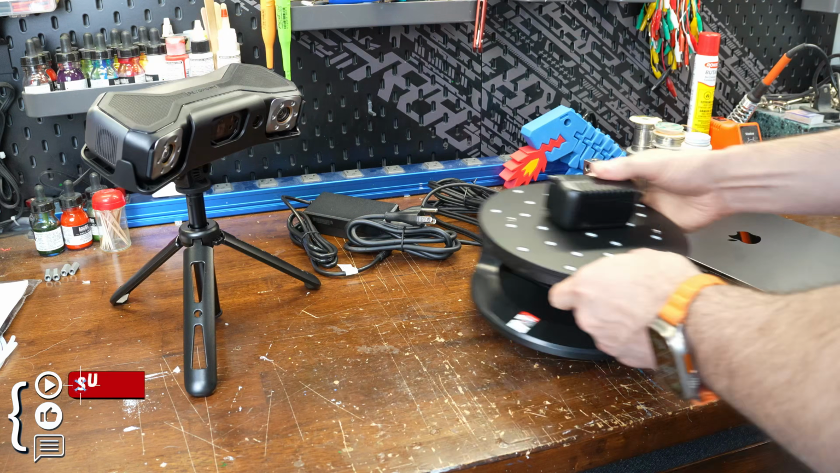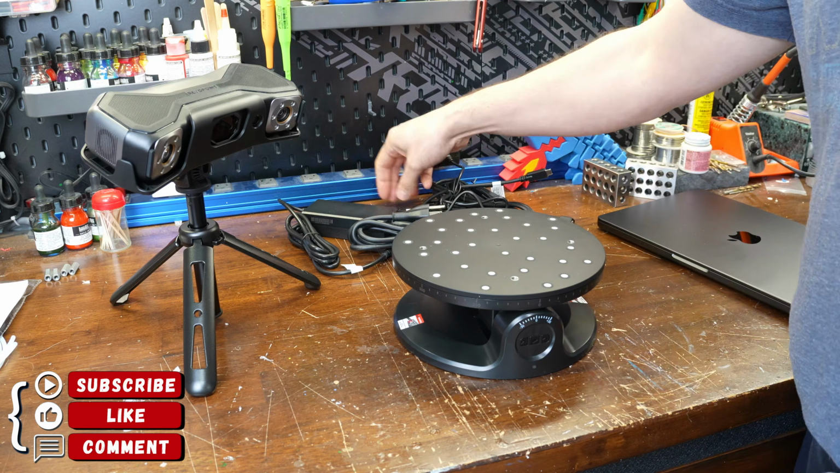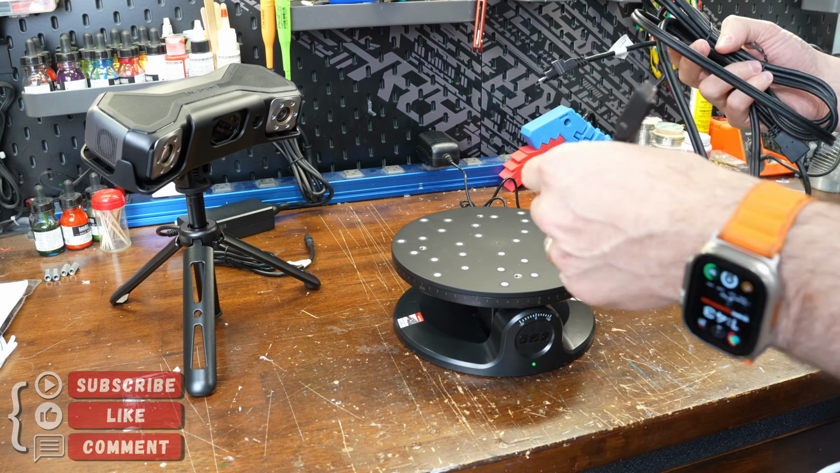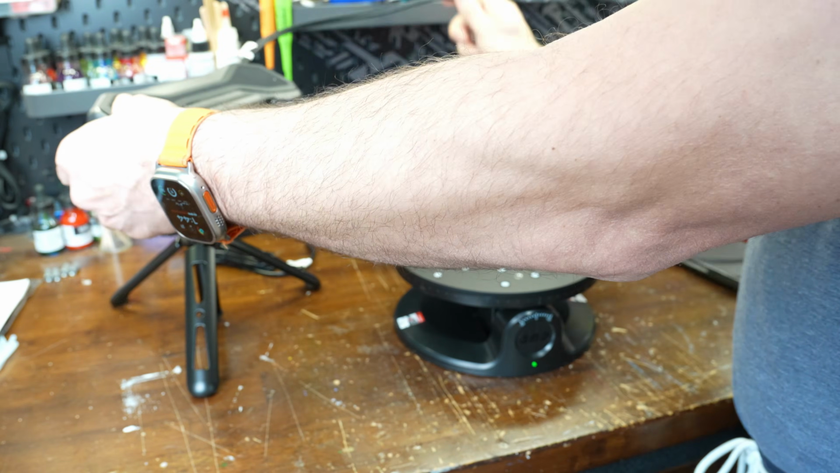Setup is pretty simple. You plug one power cord into the turntable, which can be controlled by the buttons on the front or by the computer. The scanner's power supply then plugs into the USB, and then the USB plugs into both the scanner and the computer.